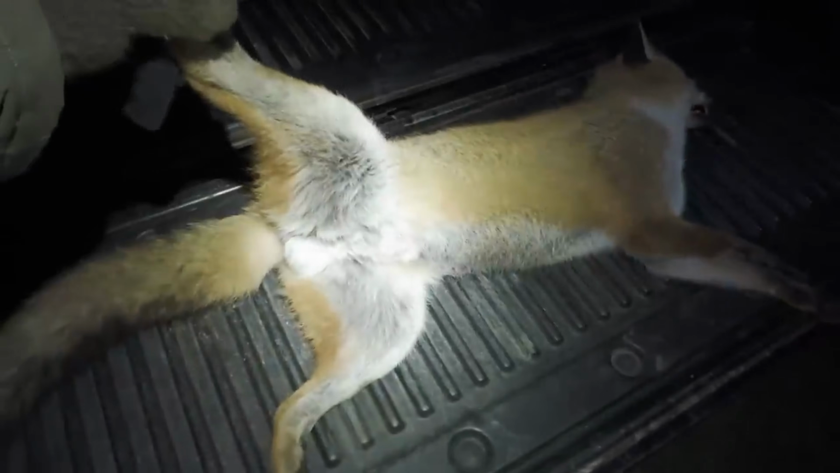Right, well, I've just brought that back to the truck. That's a dog fox.